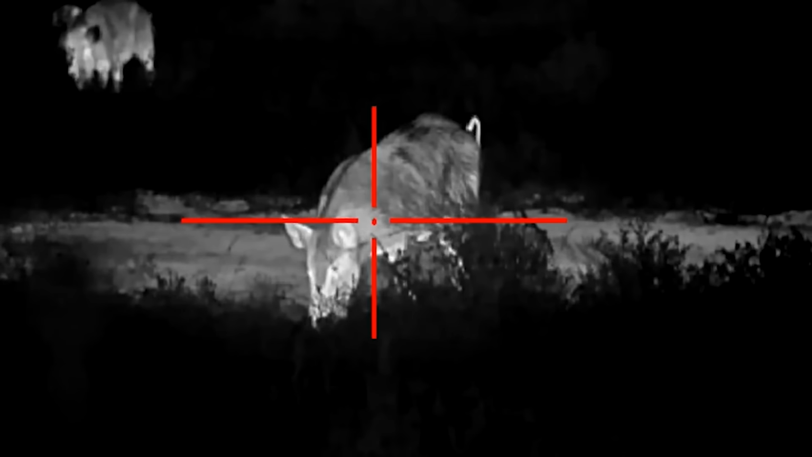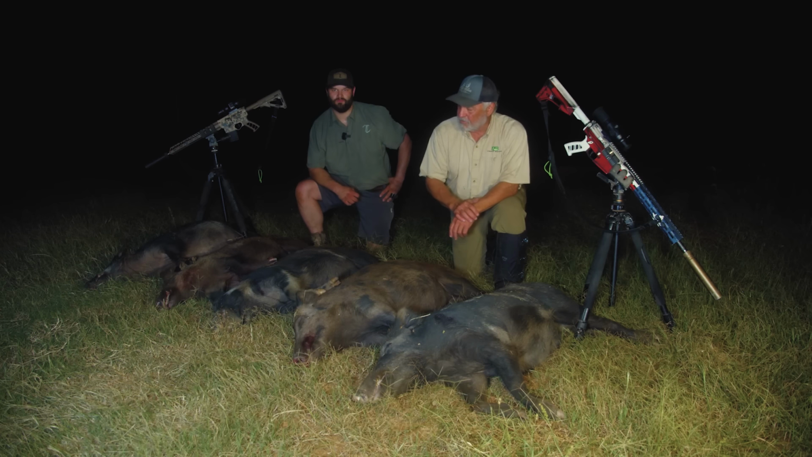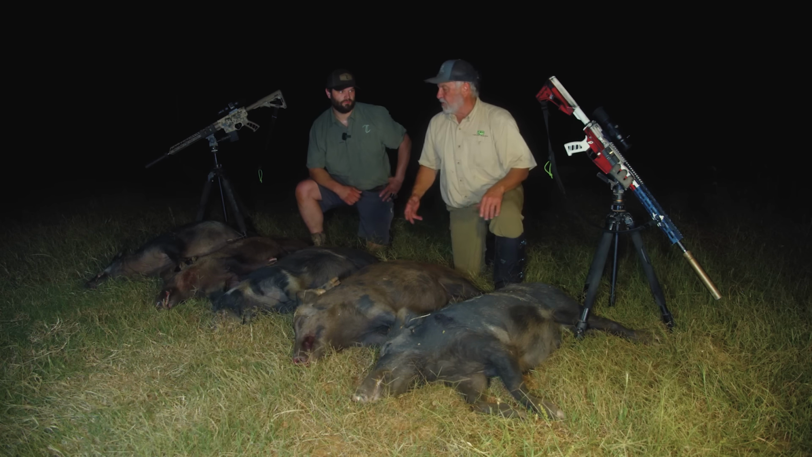You know, what we wound up doing, this first engagement, there were so many hogs out there in front of us. It was amazing. The thing about it is, this time of year, the grass is up real high. It's hard to see them. And so even after you knock them down, it's hard to find them unless you've got a good thermal. With a good thermal, you're able to find them, and without that thermal, we probably wouldn't have found them.